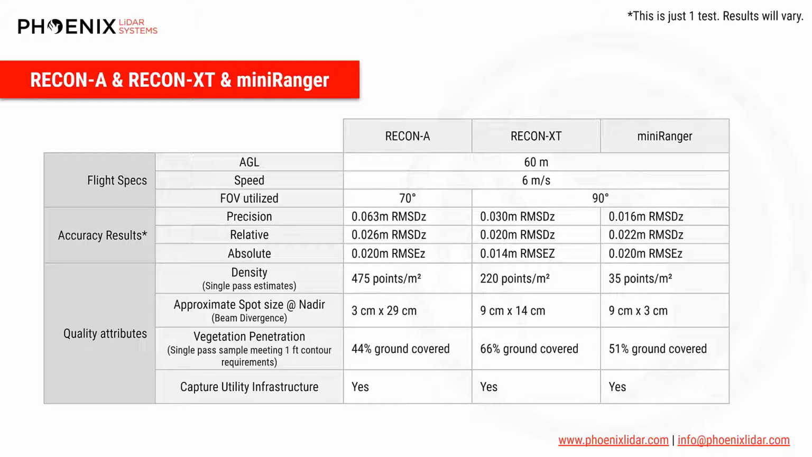And lastly, as we saw in the video, all of these systems we would consider suitable for utility infrastructure at 60 meters. But this is where the A starts to cap out on range. The XT and the Mini are both capable of flying a bit higher and maintaining full coverage of the poles and the lines.